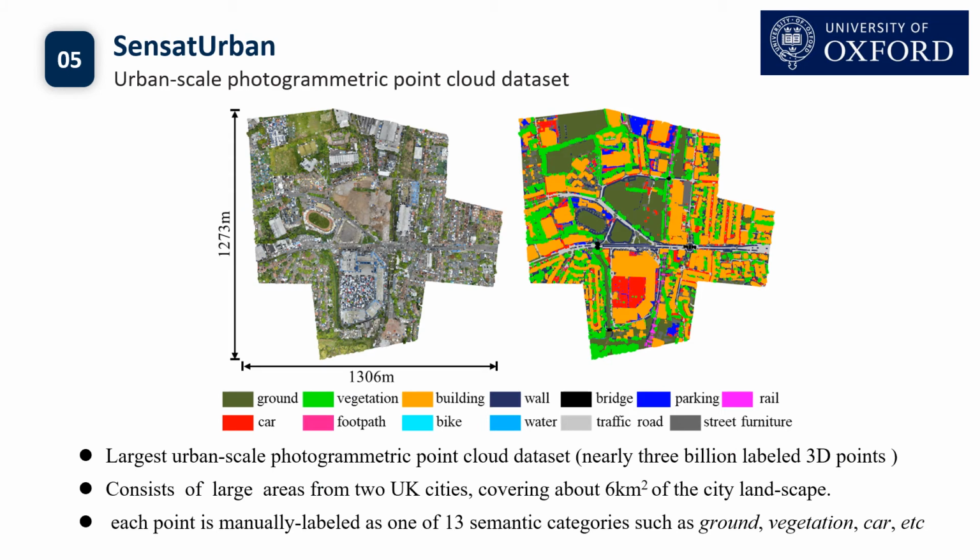Finally, we quickly go through our latest work, the SensatUrban dataset, which is an urban-scale photogrammetric point cloud dataset with nearly 3 billion richly annotated points. Unlike existing datasets for objects, rooms and roadways, which are usually less than 200 meters in scale, the SensatUrban point clouds continuously occupy kilometers in real-world urban areas, opening up new opportunities towards urban-scale applications such as smart cities, and large national infrastructure planning and management.